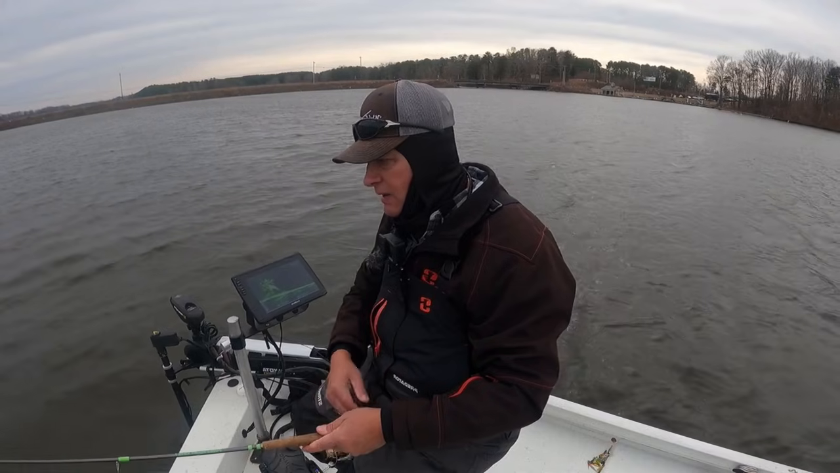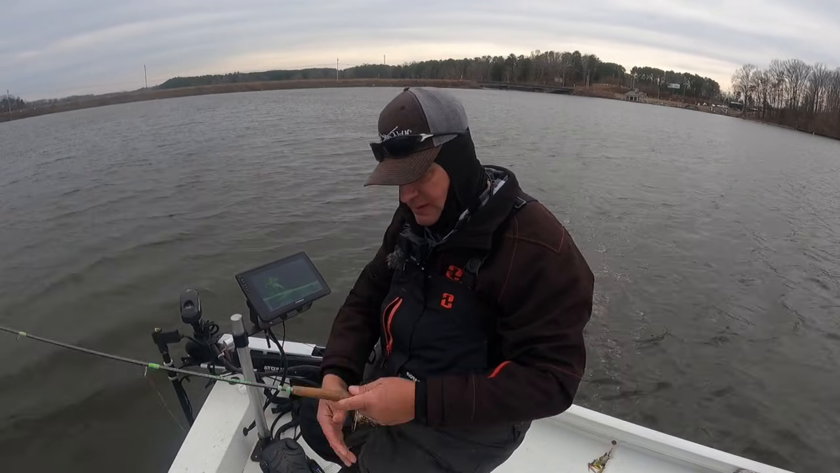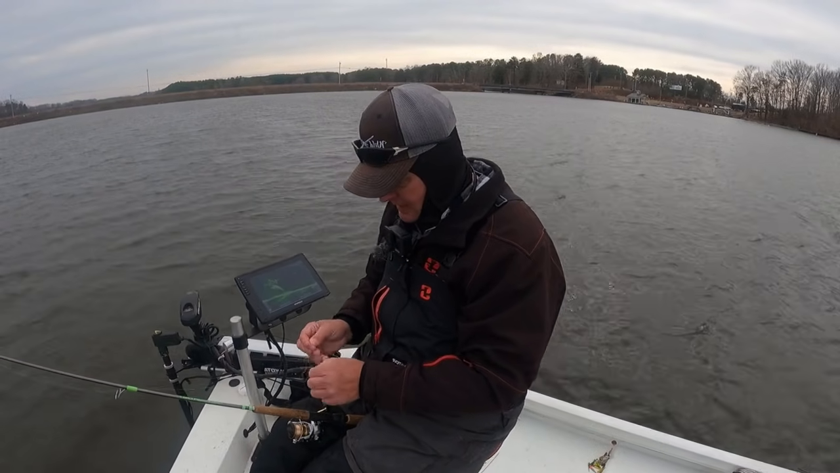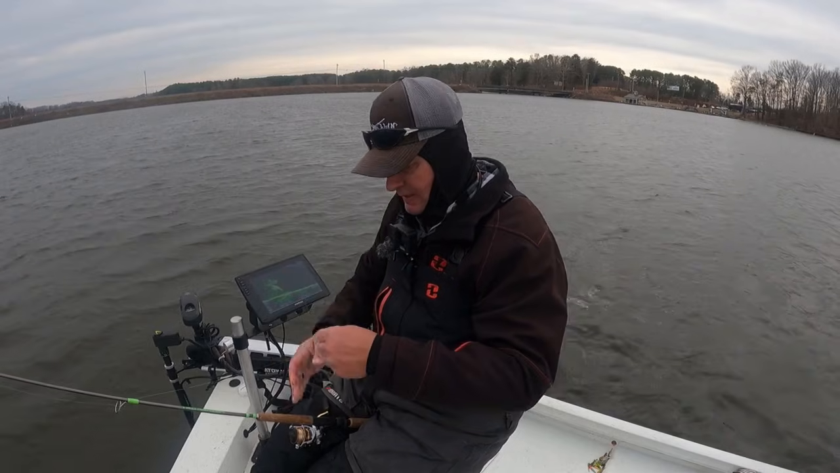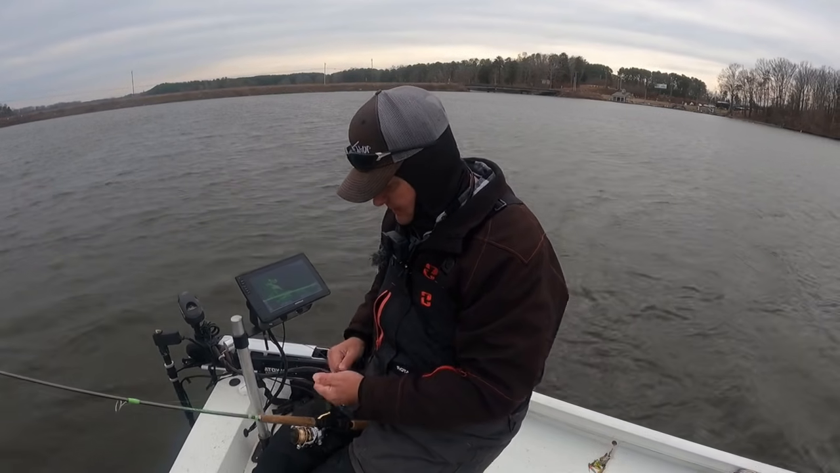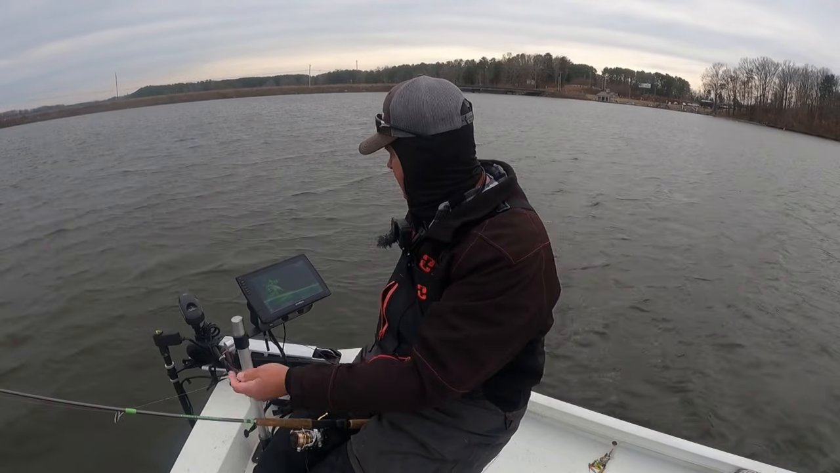Well, we got a knot in the line already. Y'all ever do that? Get a knot in your line on the first cast? What kind of mess is that? Hand line to me.